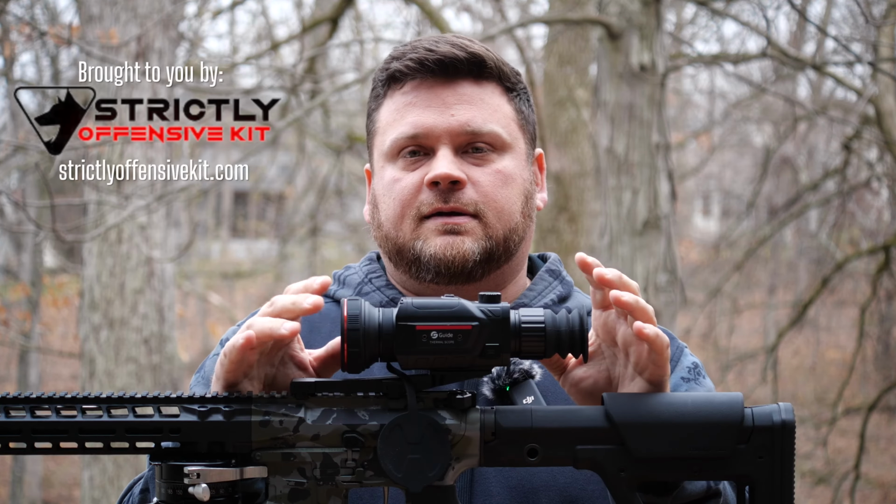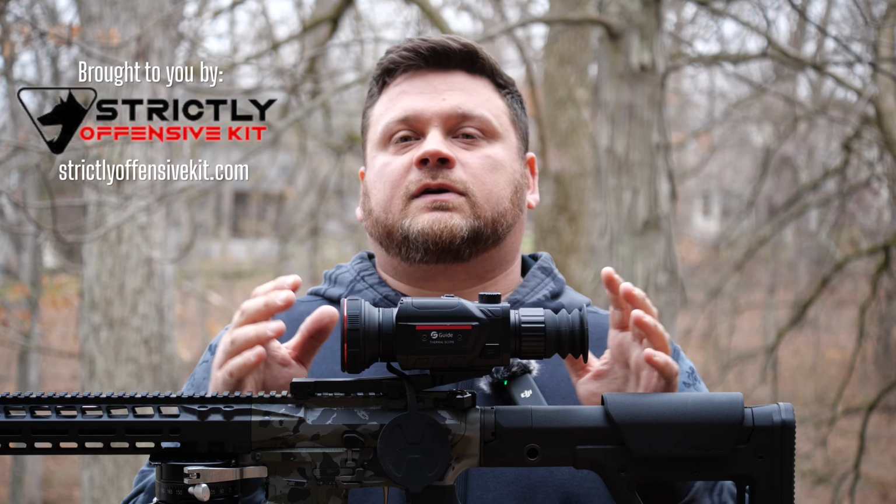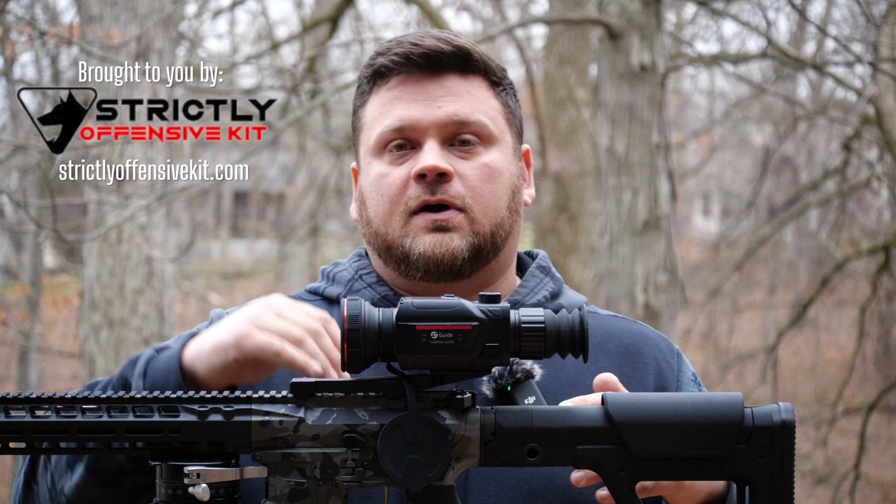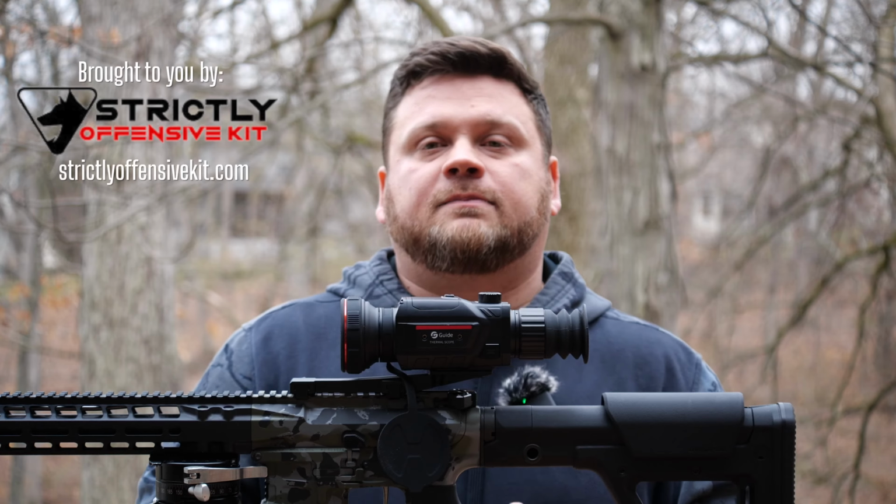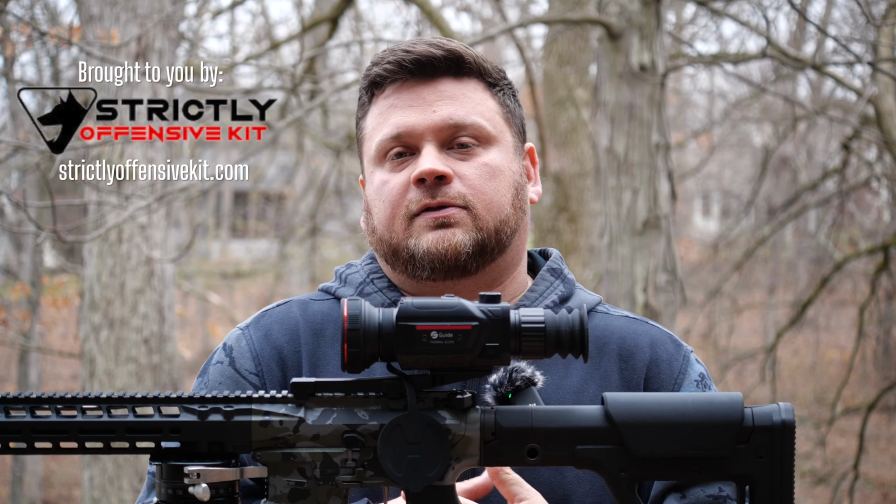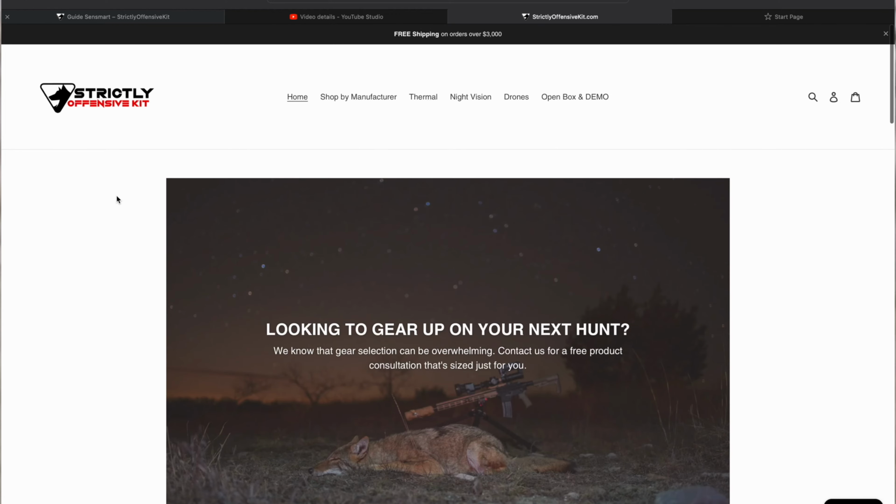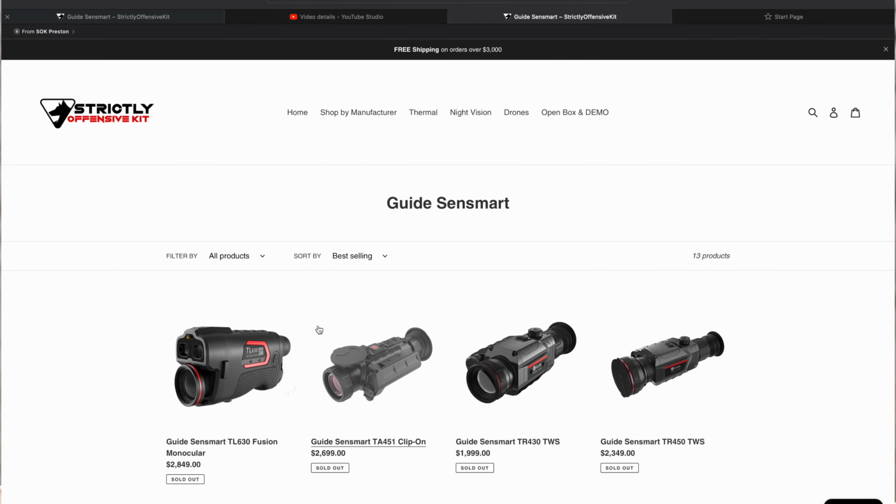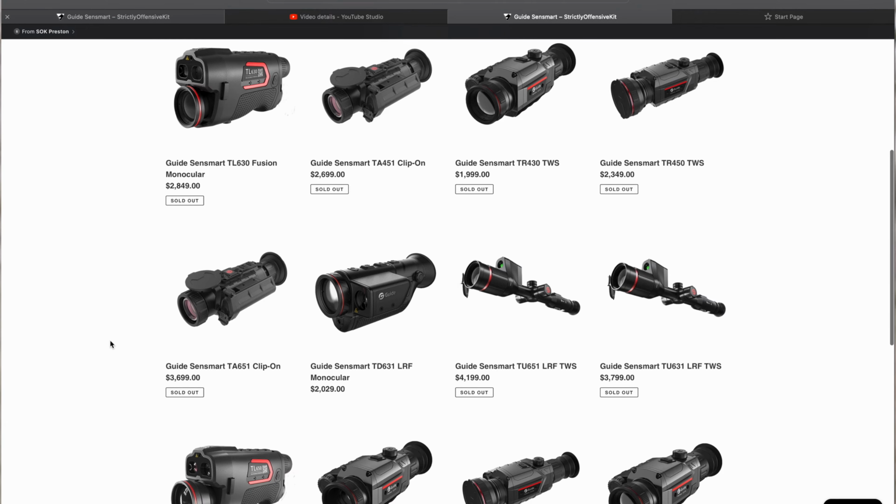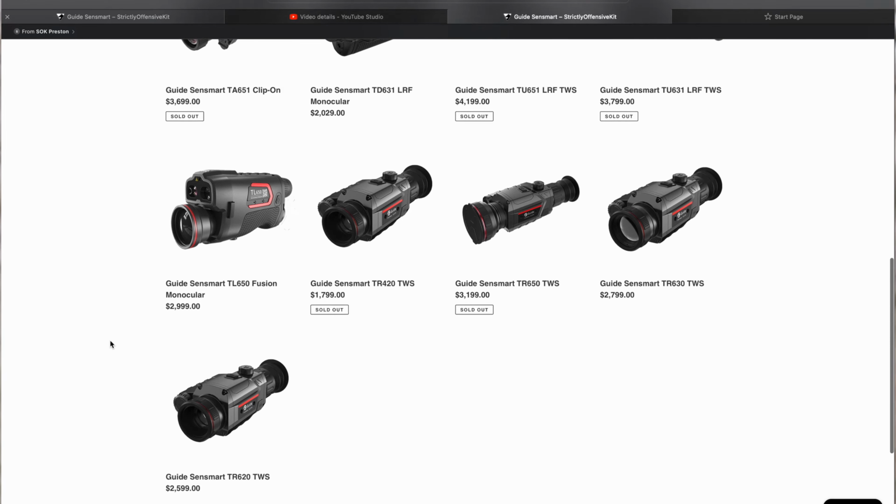What's so interesting about this is, this just makes me grateful. It makes me really thankful to companies like Pulsar, iRay, Envision, AGM, Bearing Optics, all these groups that have pushed the boundaries on thermals to where we're getting the kind of technology that you're going to see in this little thermal mounted optic at the price points we're getting them at. And the only reason that happens is because of capitalism and the fact that consumers, especially on the US side, are driving the utilization of these sorts of tools and optics.